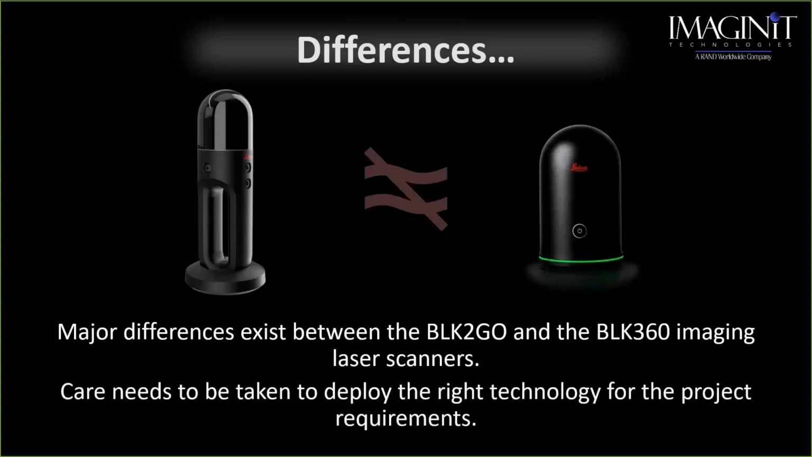You need to look at the type of projects you do. One may be better than the other. For instance, if you have to have an accuracy of at least a half inch or quarter of an inch accuracy on your drawings from the point cloud, then I'm going to tell you you're going to need to go with the BLK360.